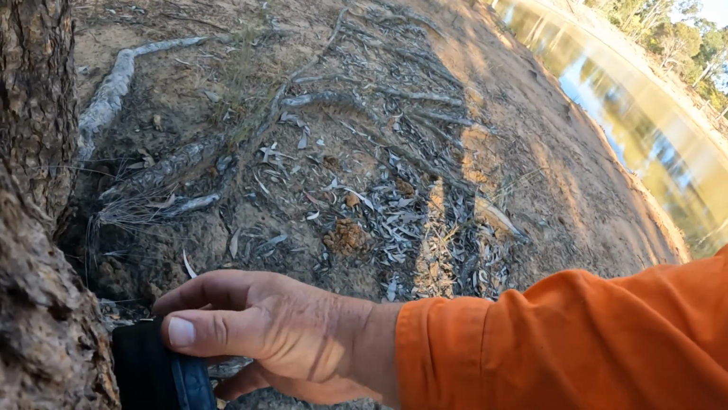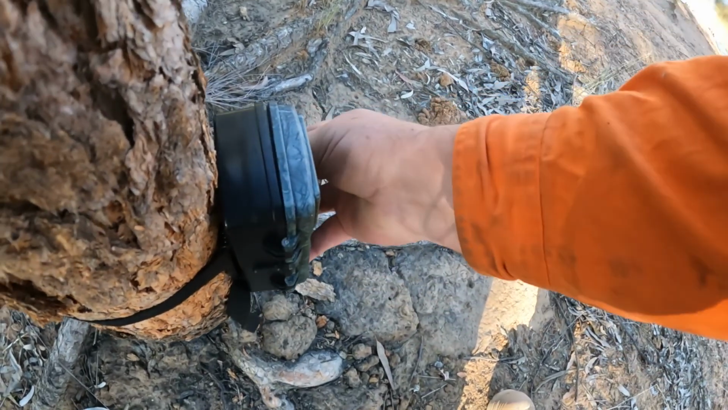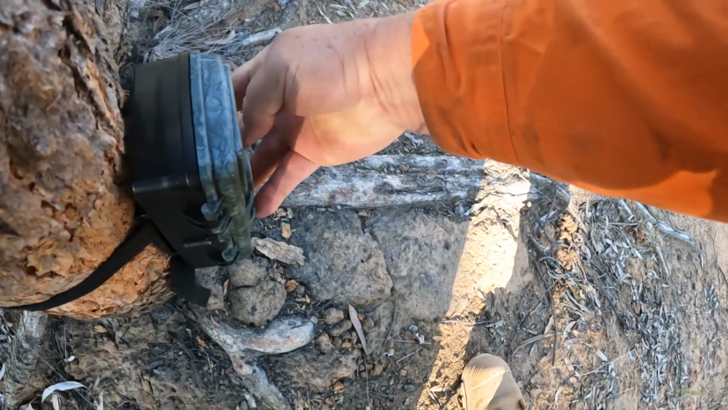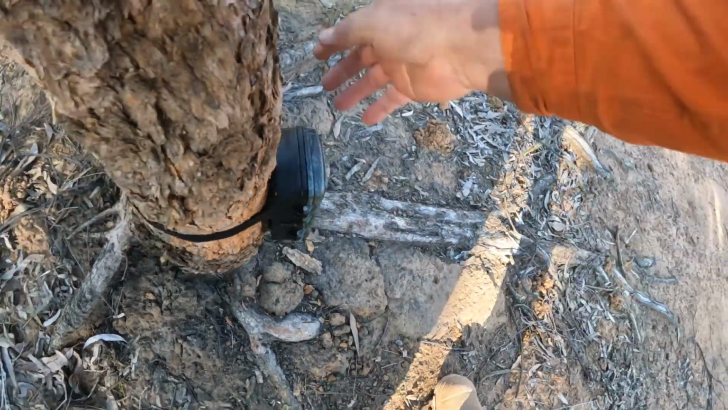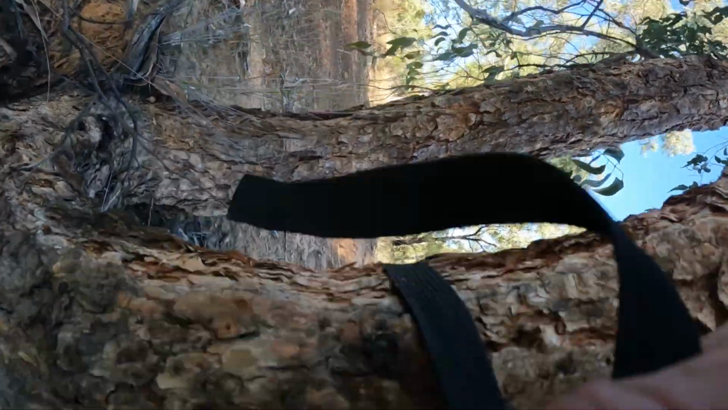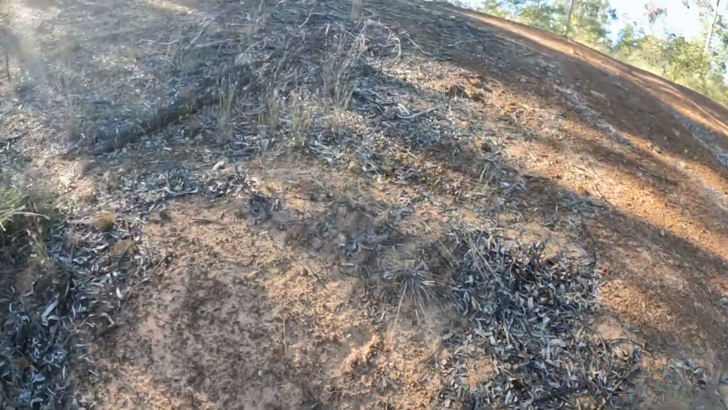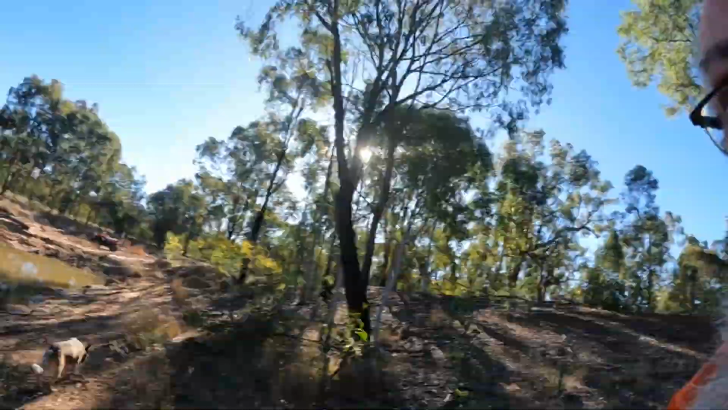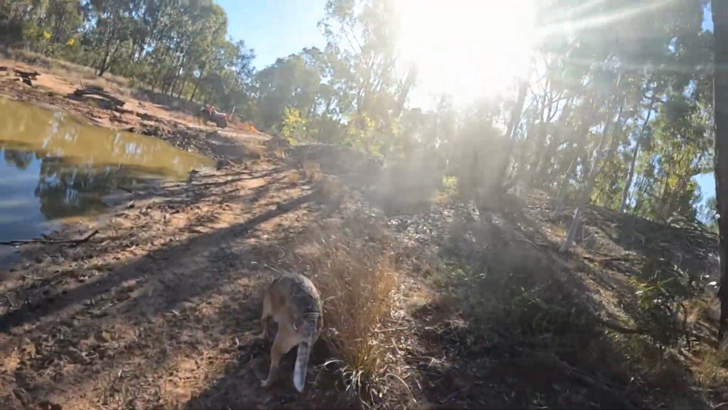Always got to turn it off before taking it off the tree. One thing that worries me about these trail cams and trees and things, big spiders. I think I told you the other day when I was pushing the trees over, every one of those trees had a big spider on it, I reckon. And they weren't little, about the size of my hand, I'd reckon. Big baskets.